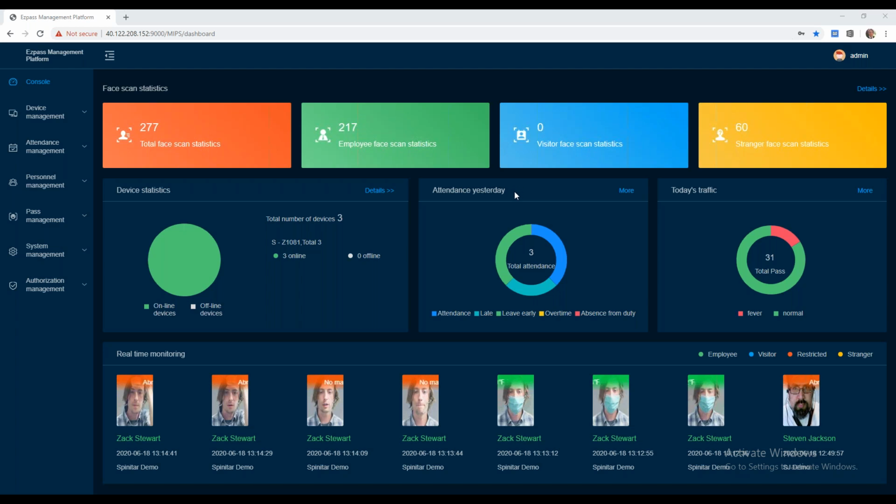You also have the ability for real-time monitoring, which is helpful, and you'll be able to see, as I refresh this, some of the more recent scans from the demo that we just conducted. So it's uploaded pretty quickly. It's all going to be based on your network and how fast that is.